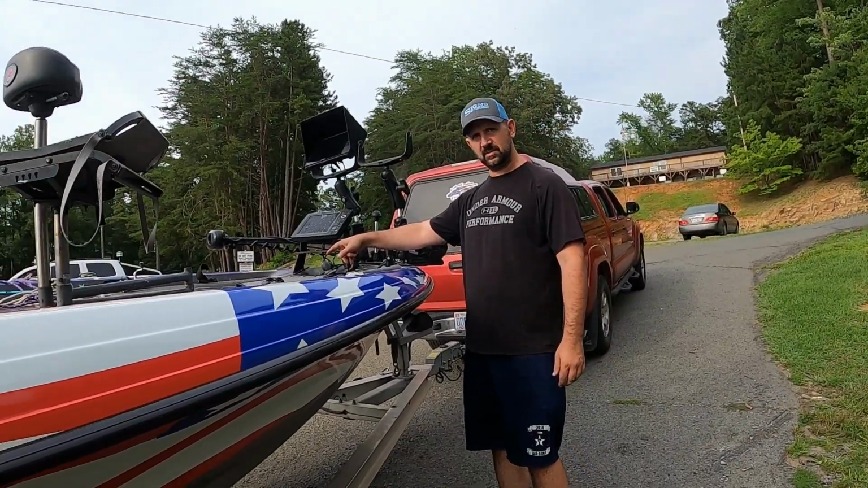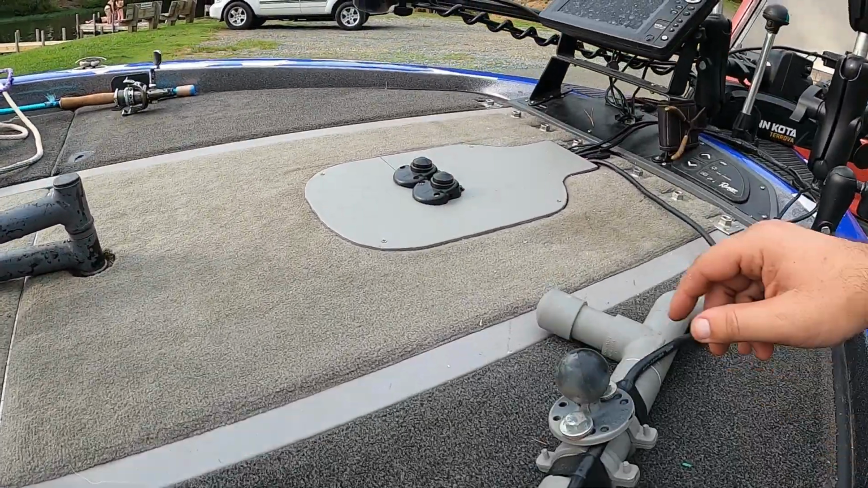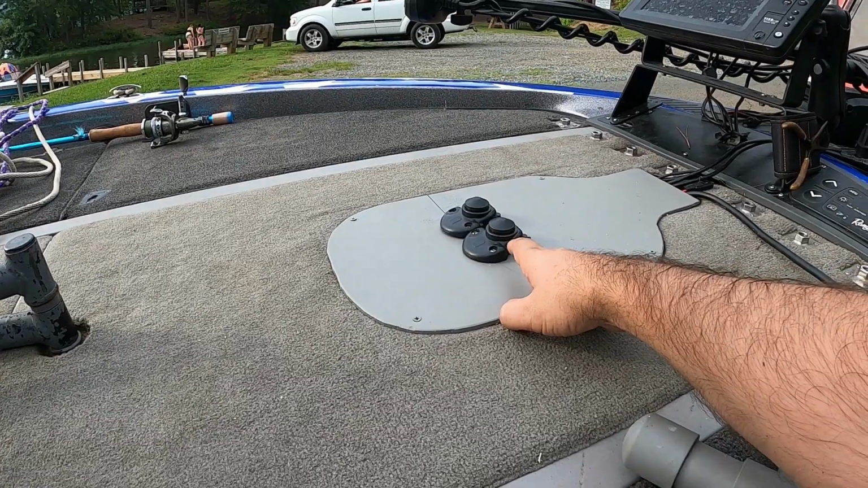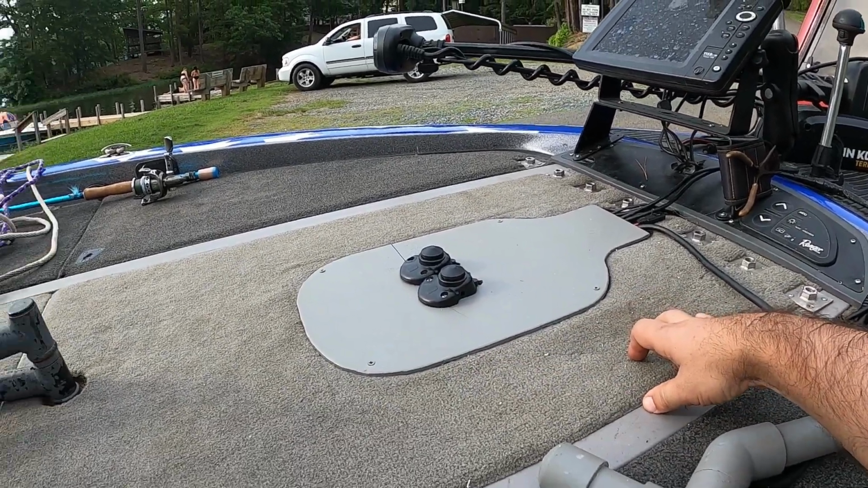Just showing the switches up here. That's it. Alright folks, this is where I mounted my 2 switches. We got a left and a right. And anyways, we'll get on the water and we'll show you what we're doing here with them.